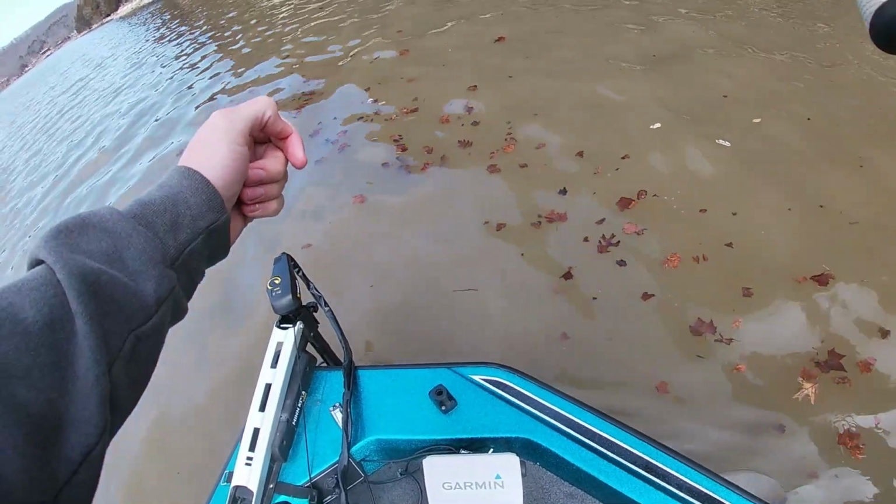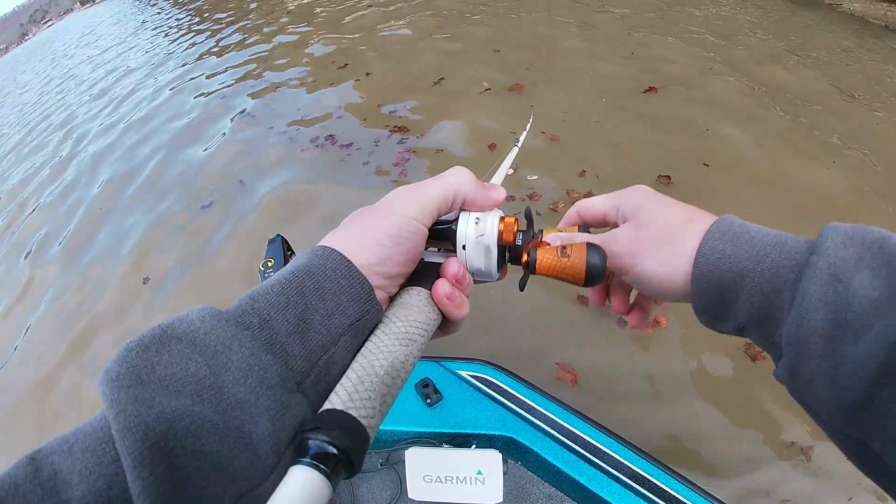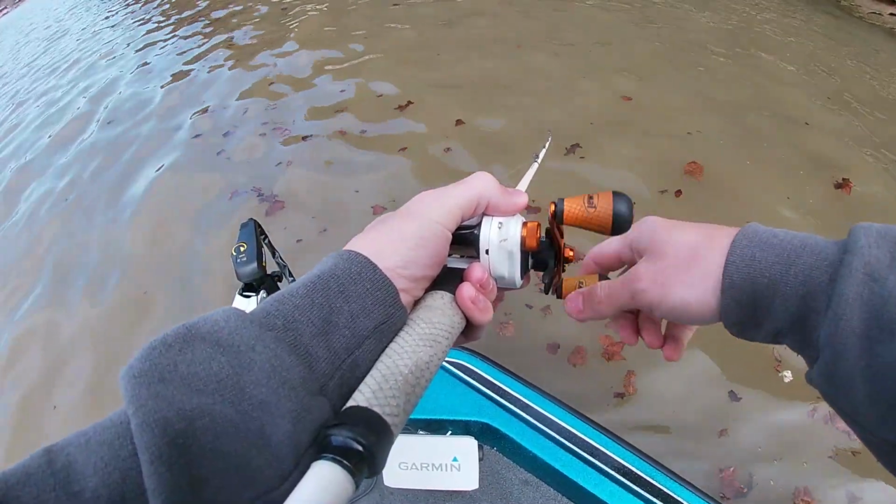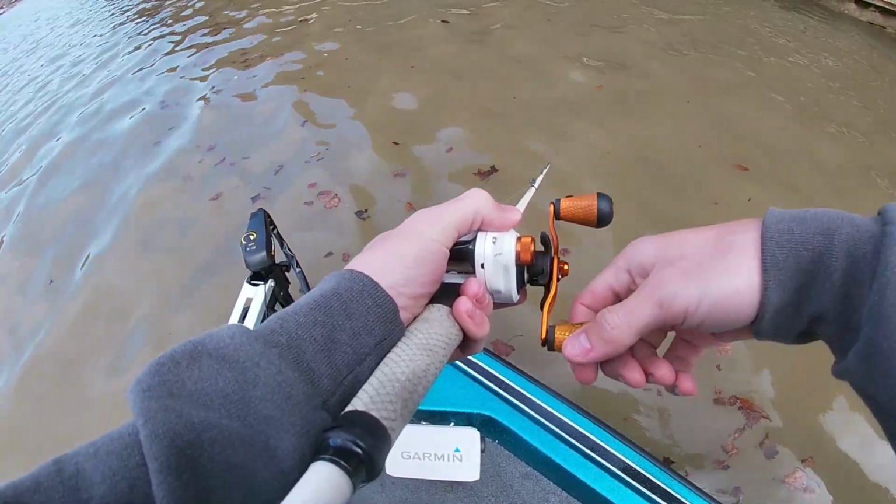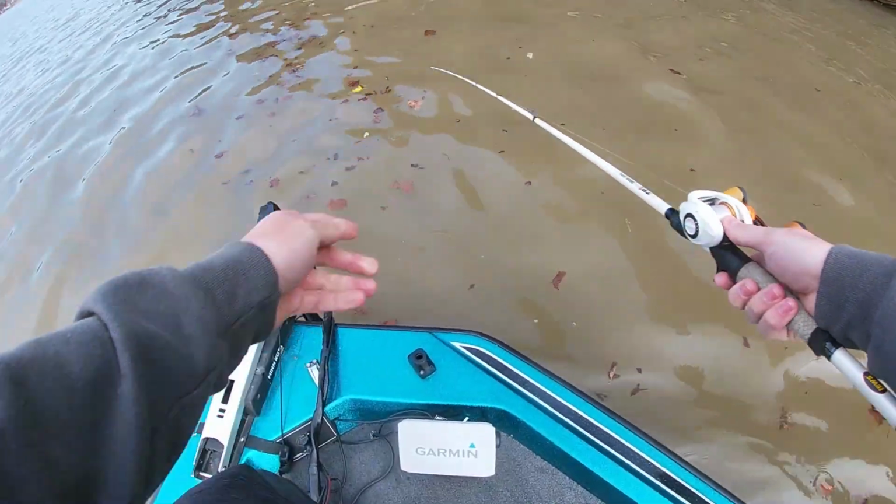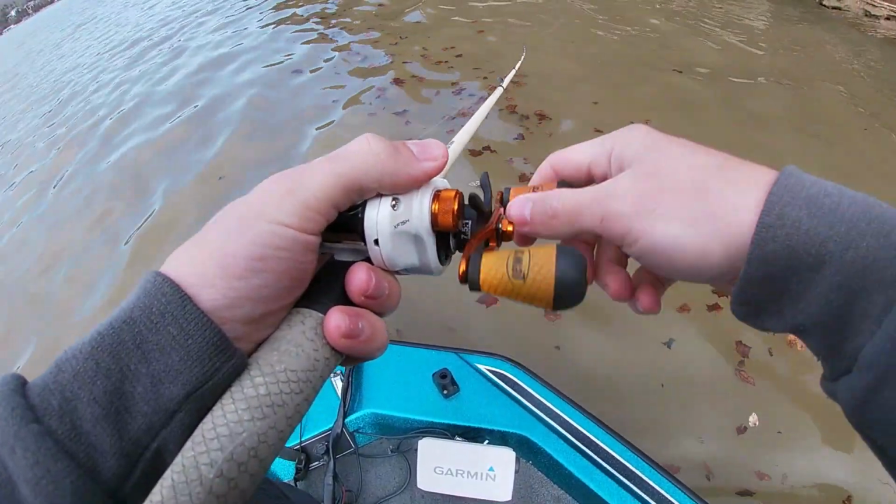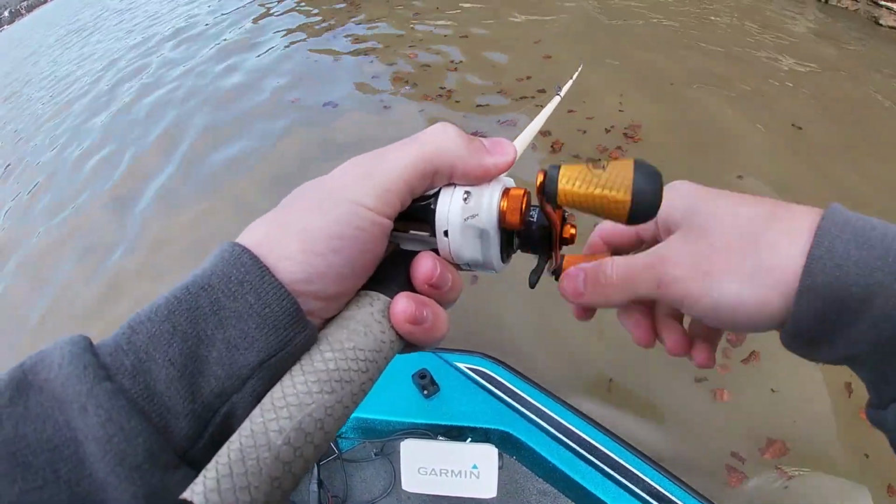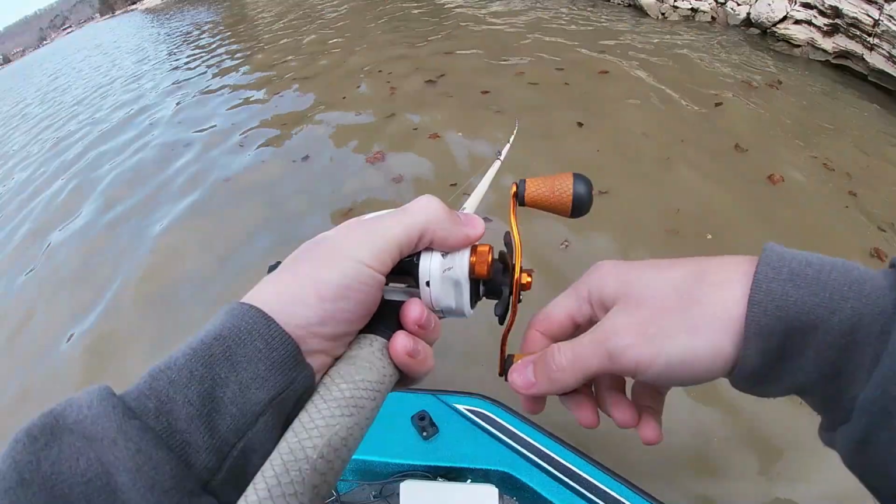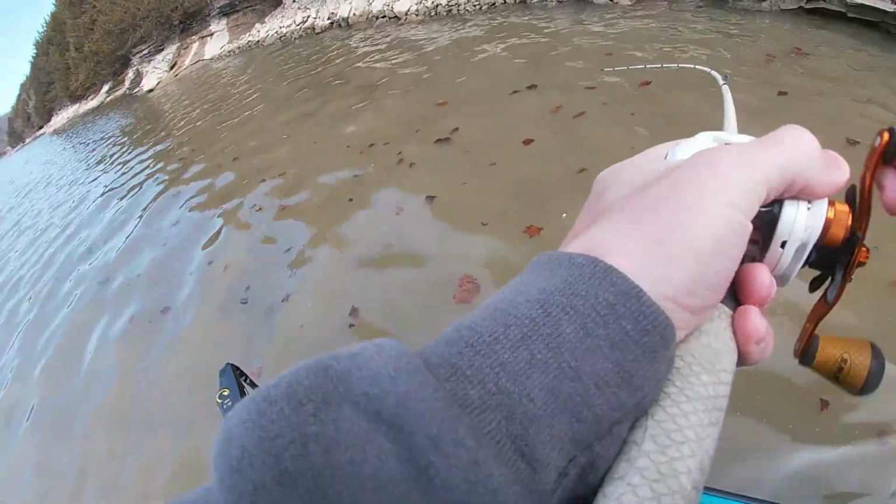Switched my crankbait color up to more of a muddier water color, a lot more brighter orange and yellow to it, so it stands out in this muddy water better. I'm trying to get these bass to have reaction strikes. They're in the pre-spawn phase now. We're in early March and it's a full moon. Probably next full moon in April they should be up and getting ready to go spawn. Water temperature up here is about 50 degrees. There we go. He's on there now.